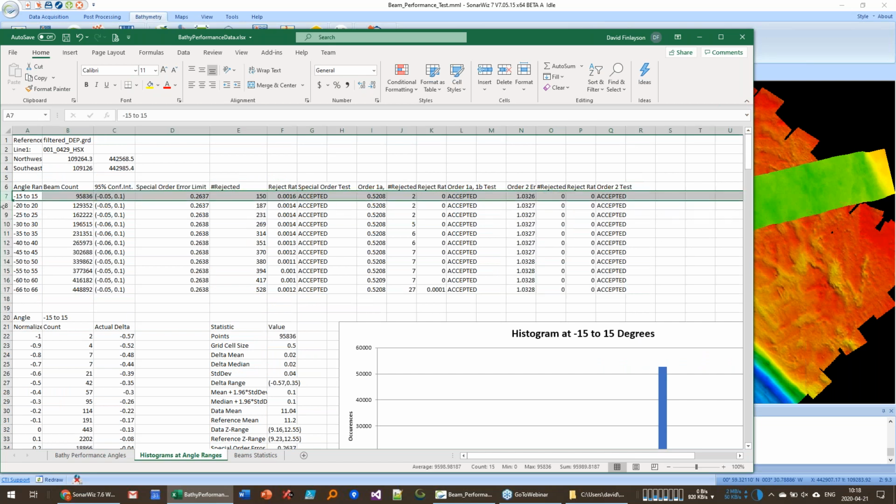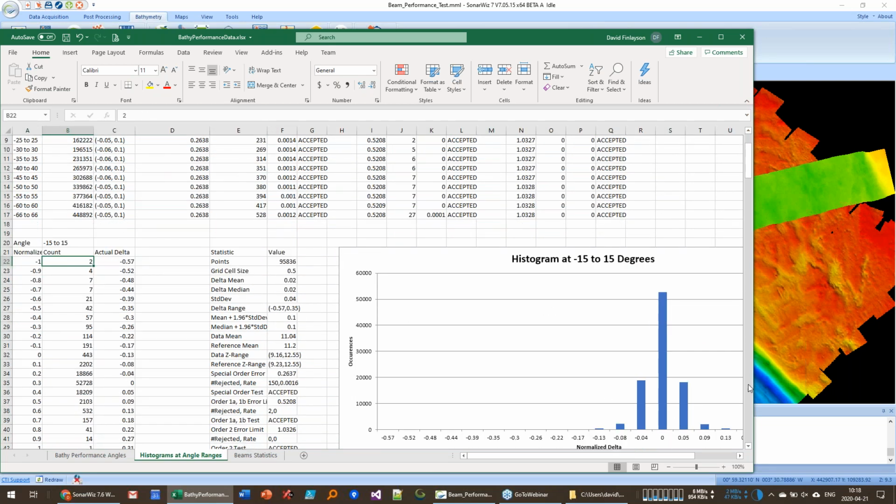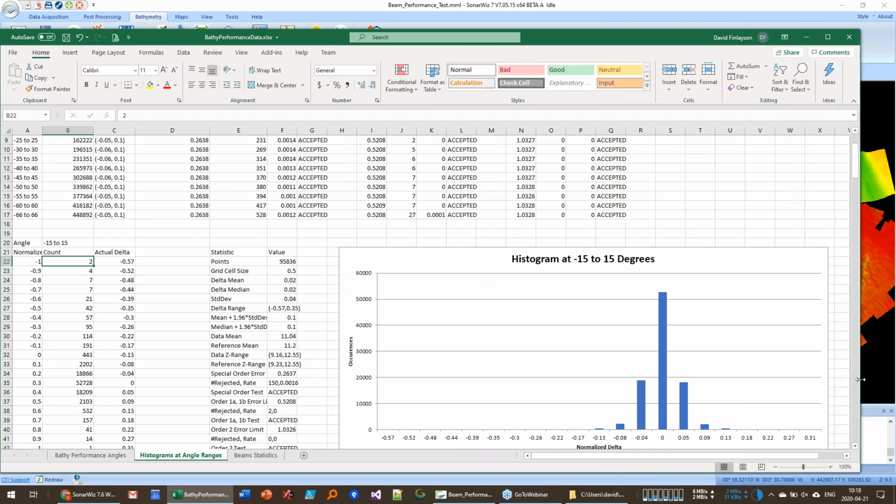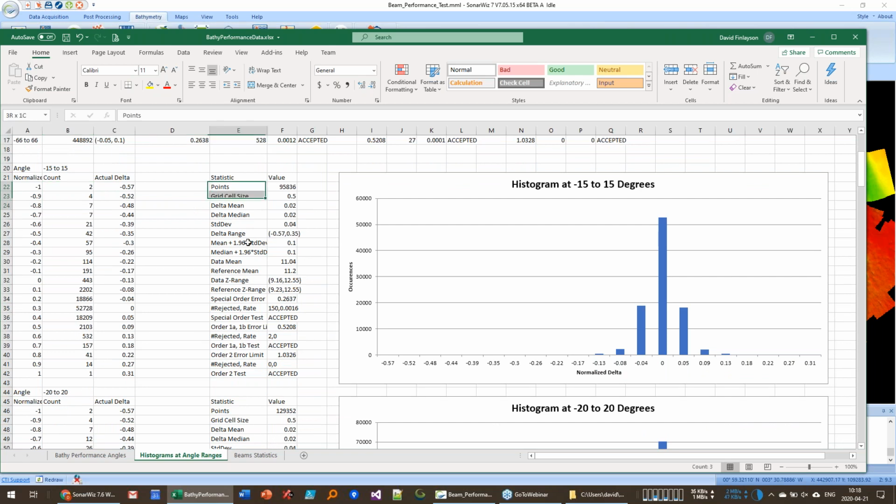If you go down a little bit, the report for each one of these rows, so here for plus 15 to minus 15, there's a histogram that's created, and it shows you all of the deviations that were observed. It makes a histogram of all those residuals, and we see that it's centered around 0, and it's kind of normally distributed around 0, up to about negative 13 and plus 13 here. And there's a bunch of statistics about that that are available.